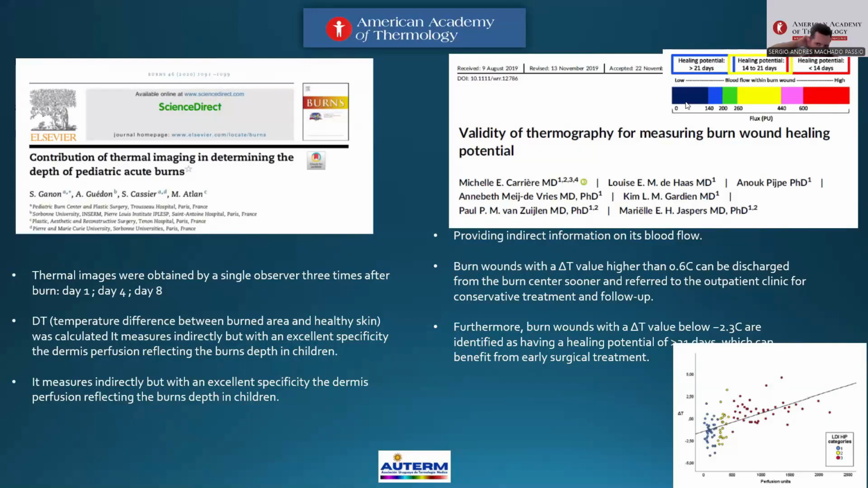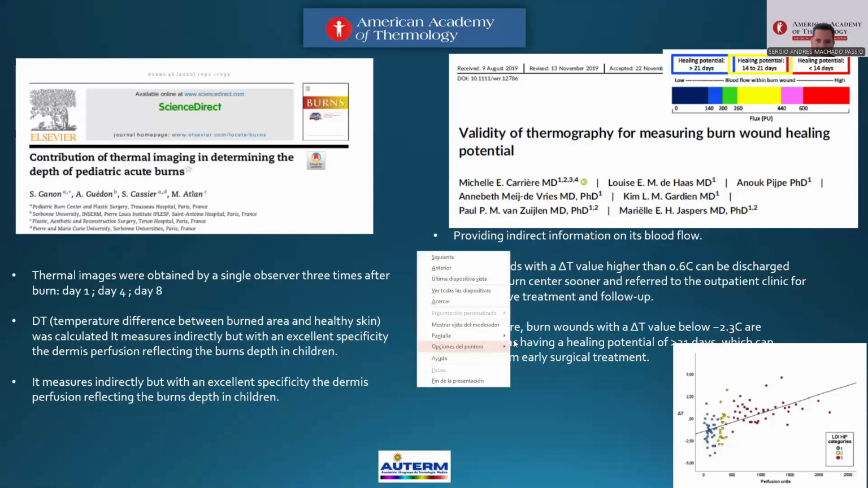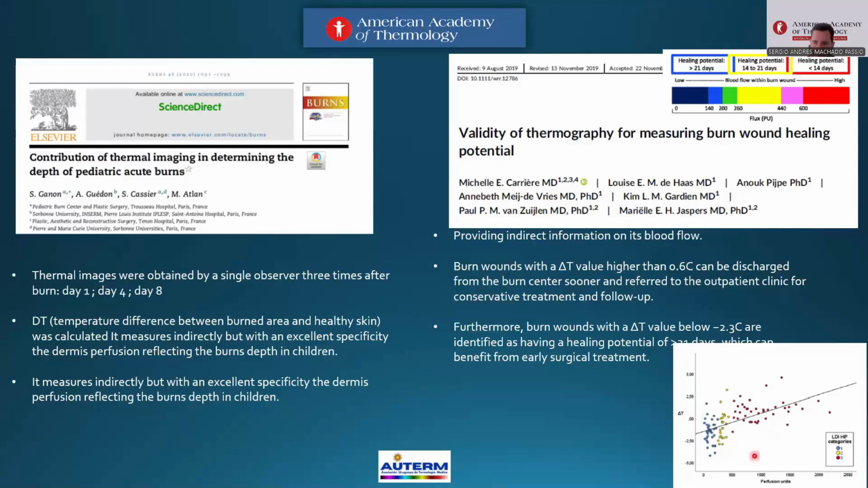But here in this work, Carrière analyzed a comparison. The color point is LDA, and the line is delta T. Look at that. See the point. Good areas with vascular blood flow have temperatures at 0.6 delta T. This is the gate for the first 2 weeks. It is a good evolution for this burn area.